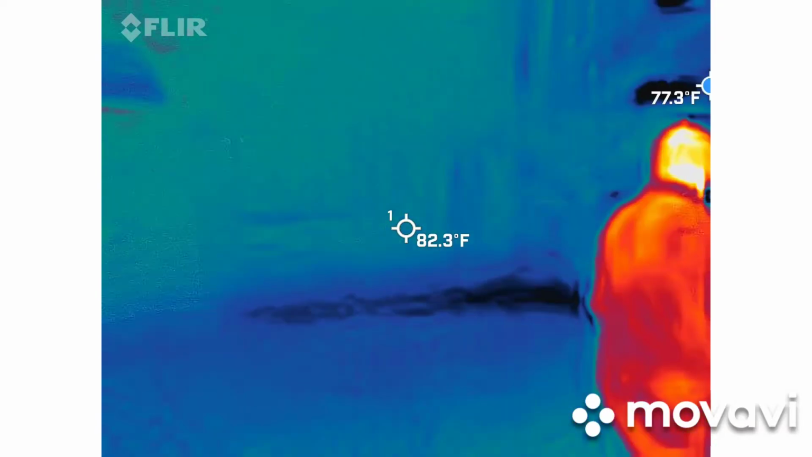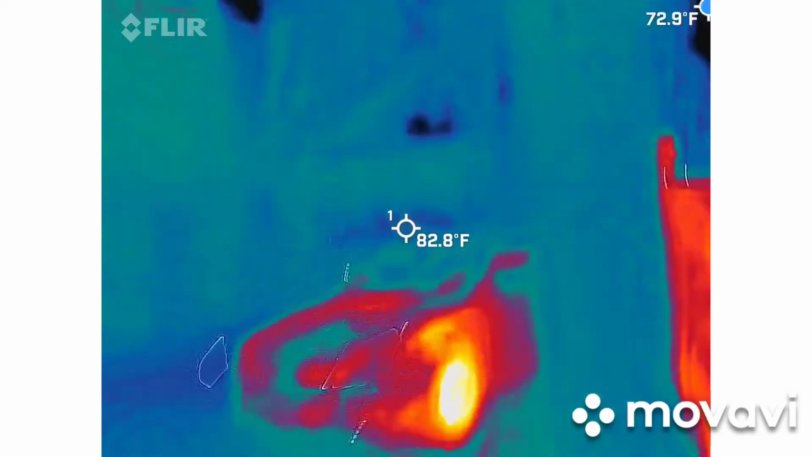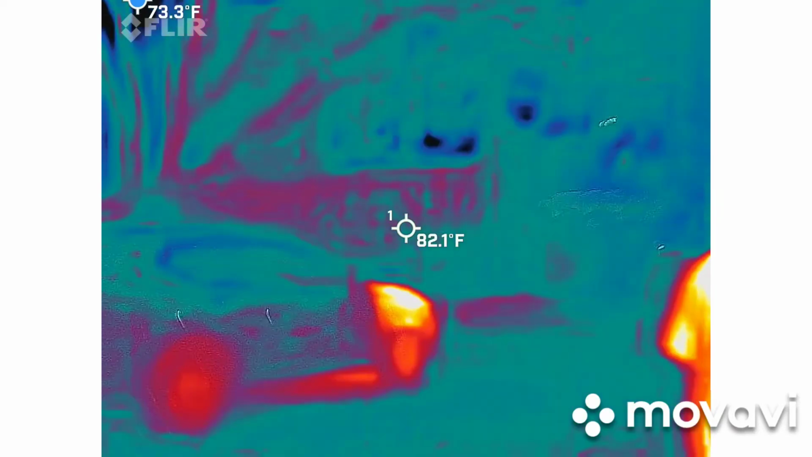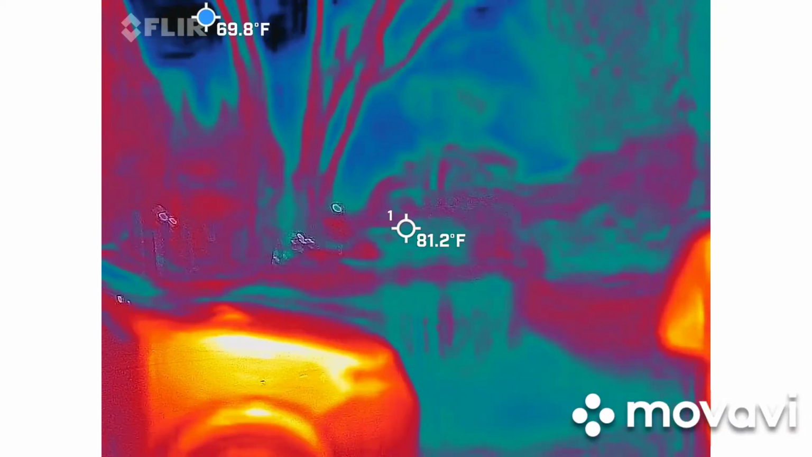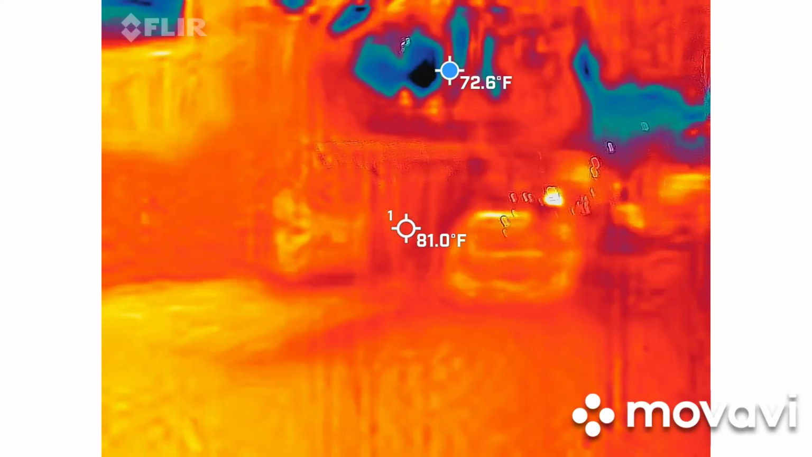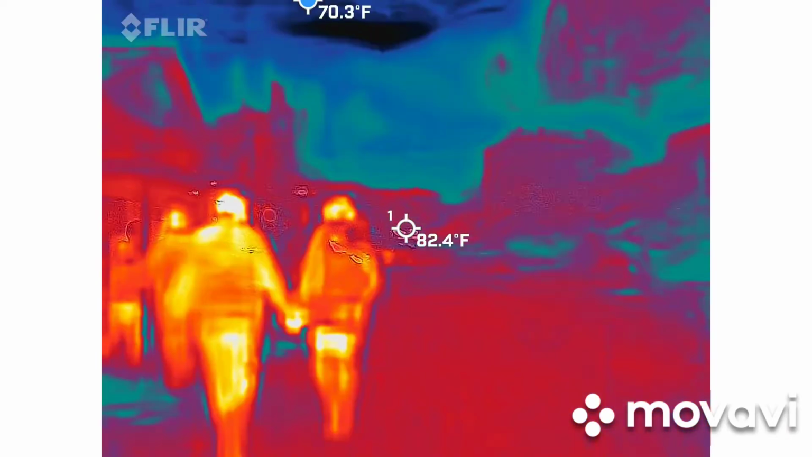I don't think that car's supposed to go that way, is it? I think it's a two-way. Is it a two-way street? Like it isn't. We're gonna go digging through dumpsters. So I don't know. On steady ground.